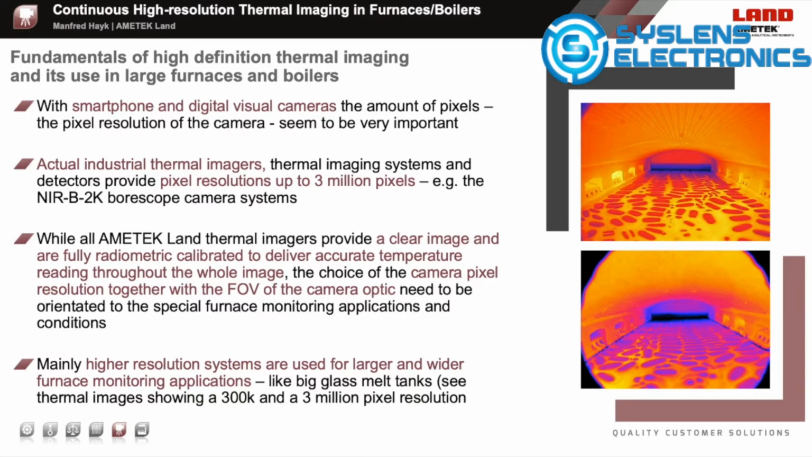All these furnace camera systems are fully radiometrically calibrated. This means each of the 3 million pixels is calibrated to deliver a highly accurate and absolute temperature reading at each position of the thermal image. A choice of high-quality optics and fields of view are available for different camera positions in different furnace or boiler applications, providing a homogeneous view across the whole thermal image. Basically, you can say the bigger the furnace, the higher the camera pixel resolution should be.